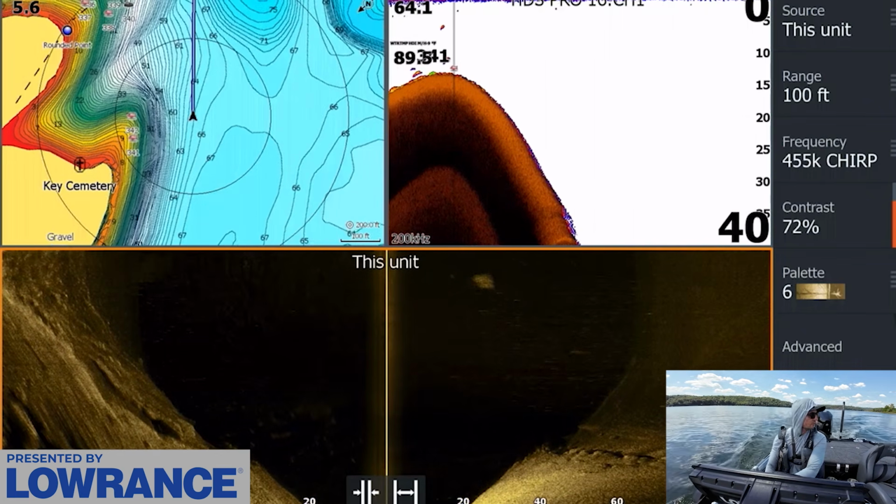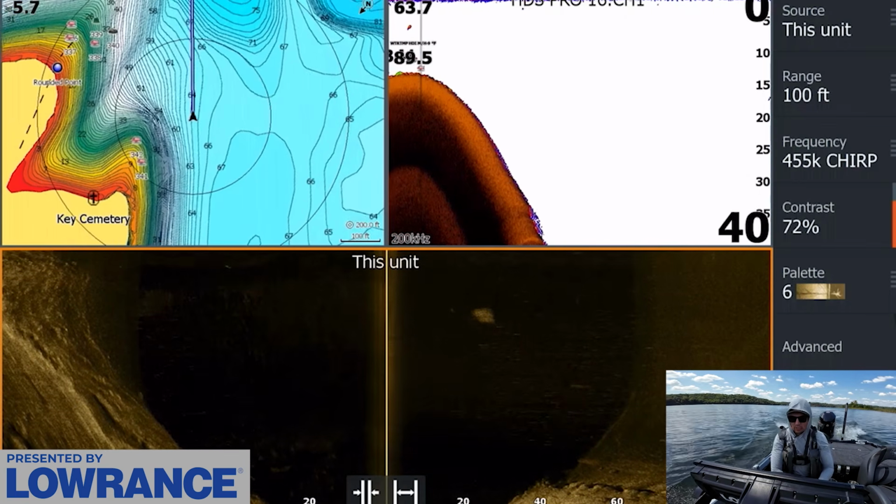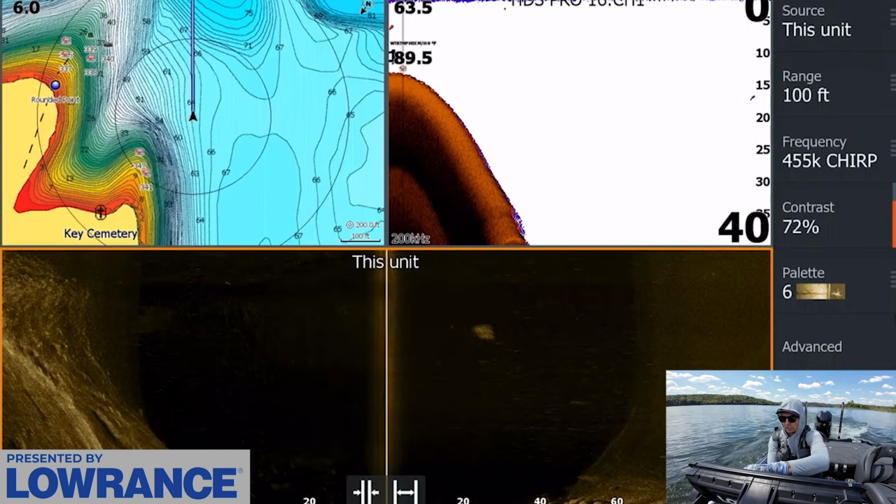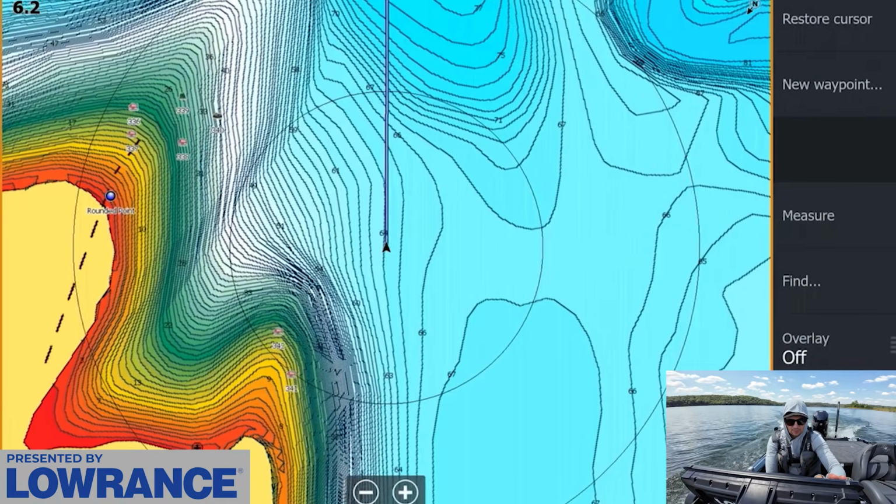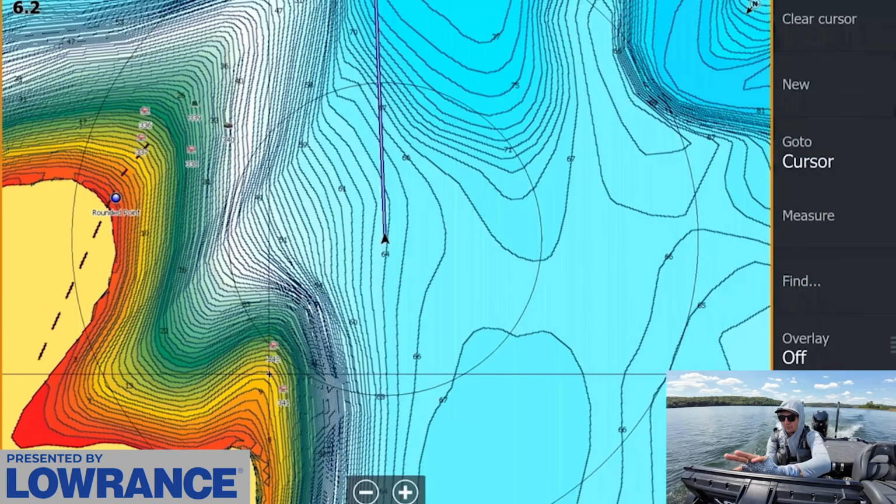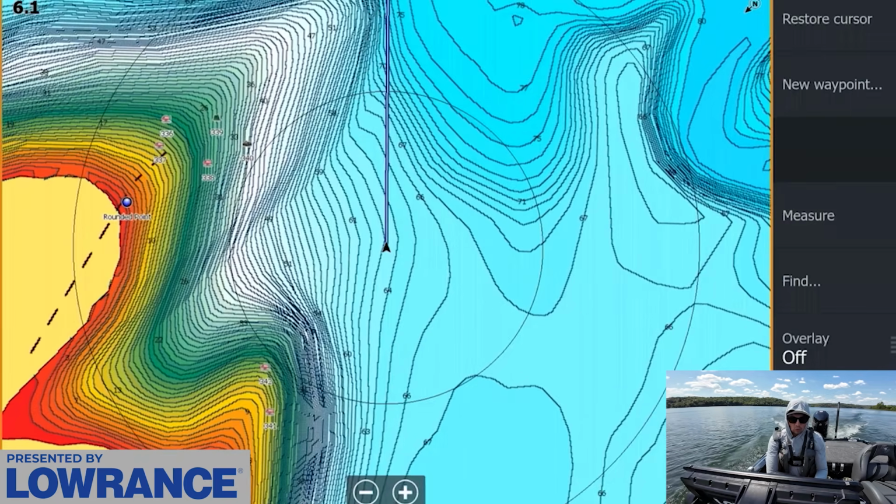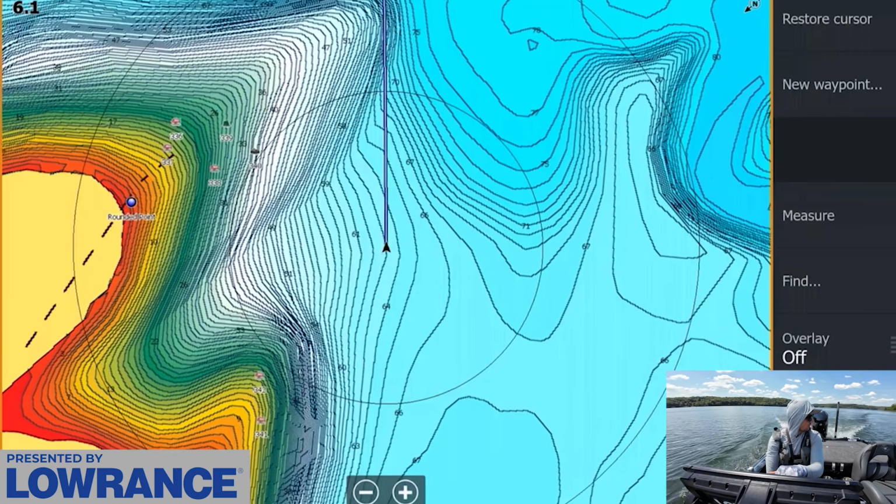Let's figure out where this wind is blowing from. I think it's blowing from this direction, so we should be good. I'm gonna hit this point over here to start, this one right over here, and we're gonna see if we can get a bite off this, and then we're also gonna come back and fish that point. It's the only thing we haven't really tried there, are these rounded points, so hopefully this will be the deal.